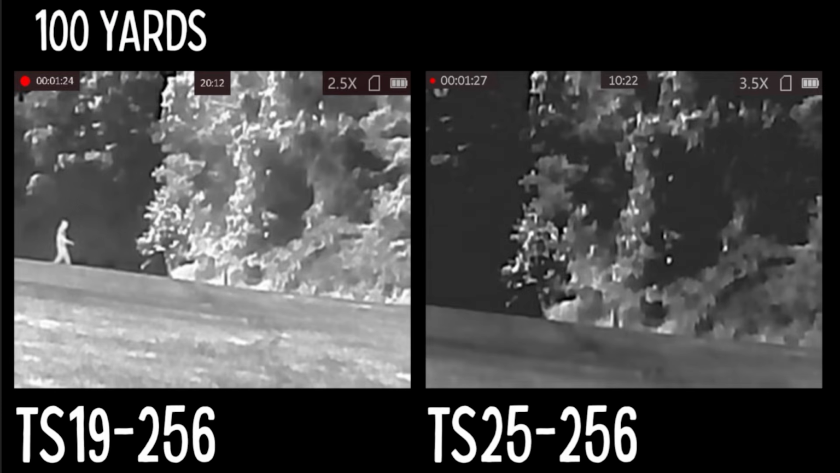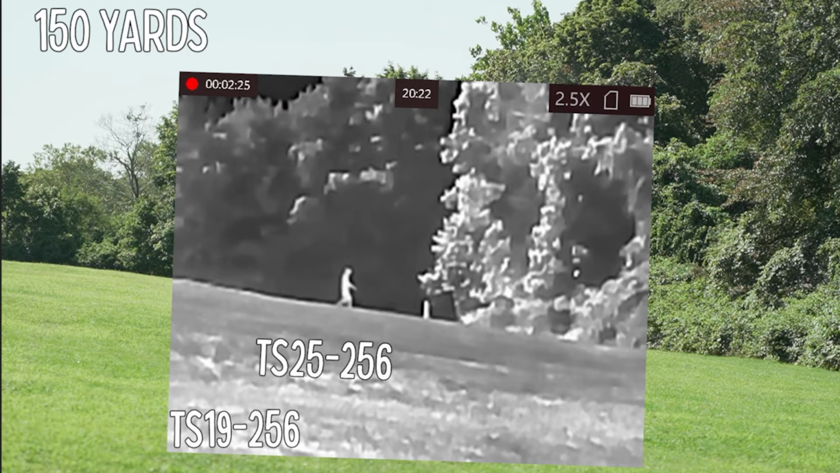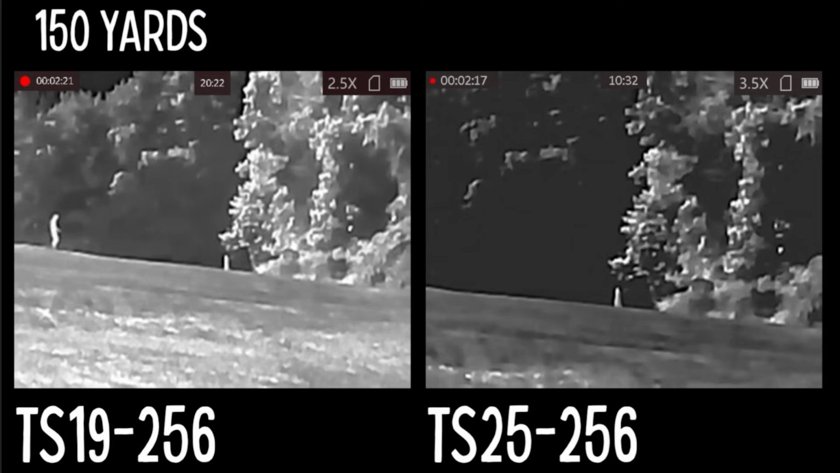And if we look at a side-by-side, again, you see how you have that target coming into the frame a little bit sooner than the TS25. All right, so here's 150 yards, getting a little bit harder to distinguish your target. And here, I'll shut off the TS25 for a second. So here's the TS19, and here's the TS25. So a little bit more detail in the TS25 compared to the TS19. And here's the side-by-side.